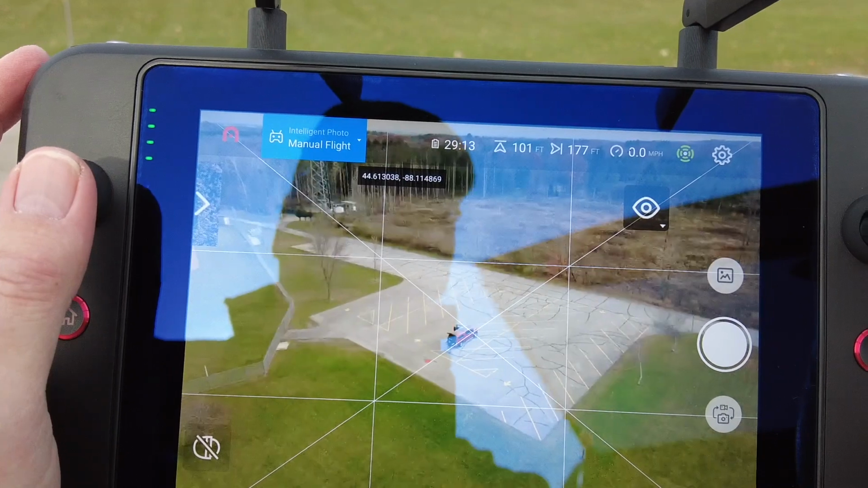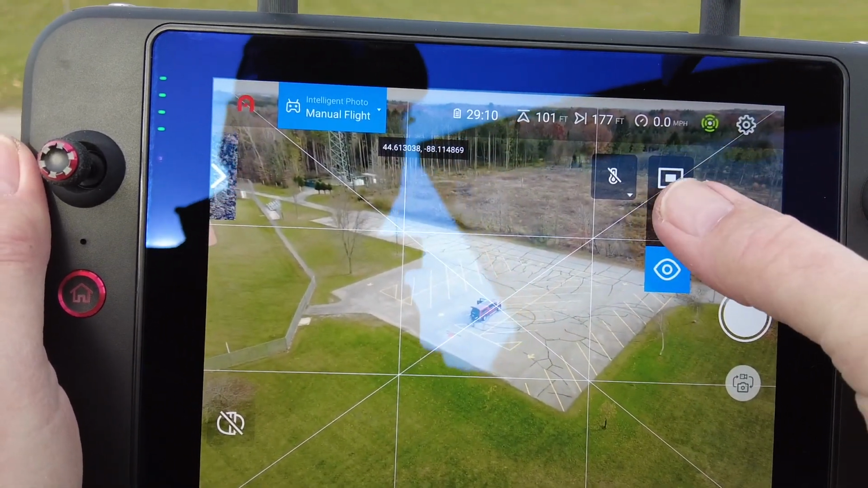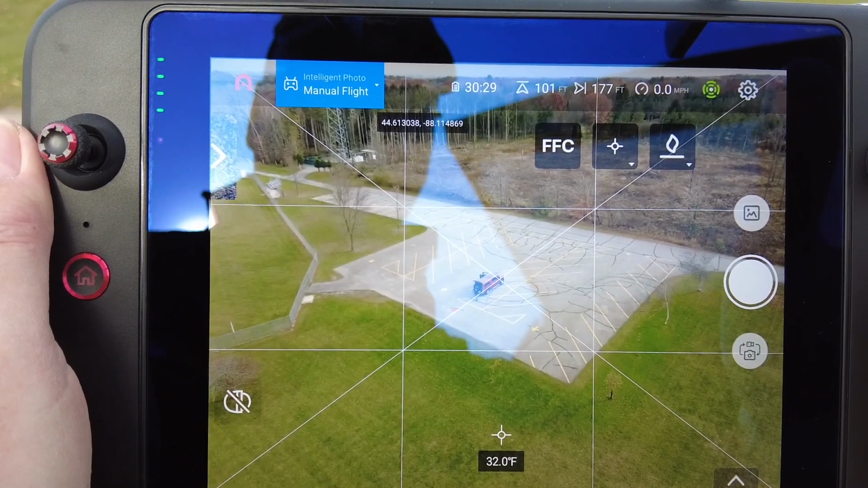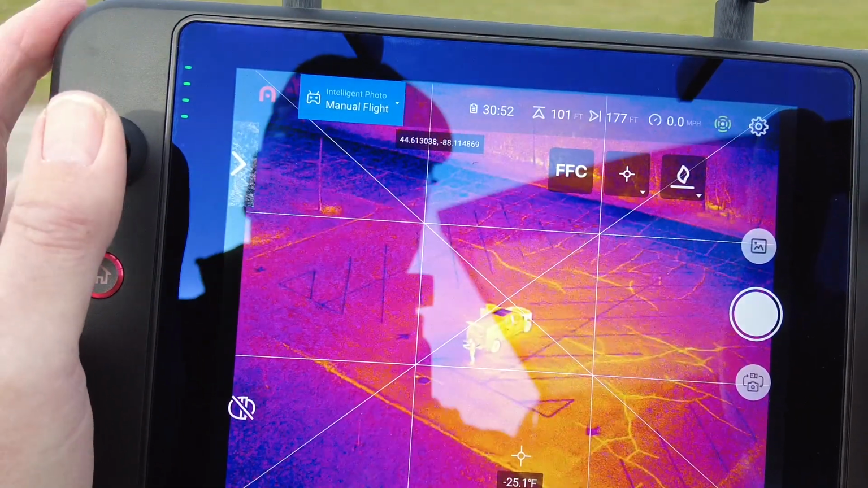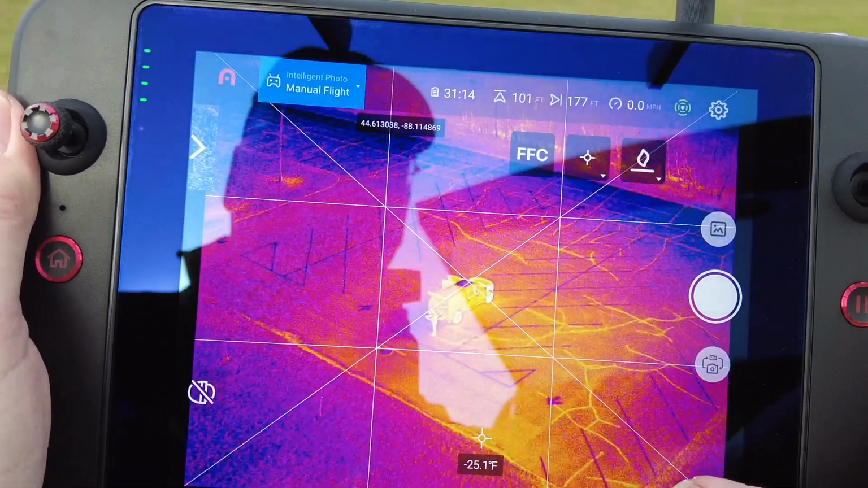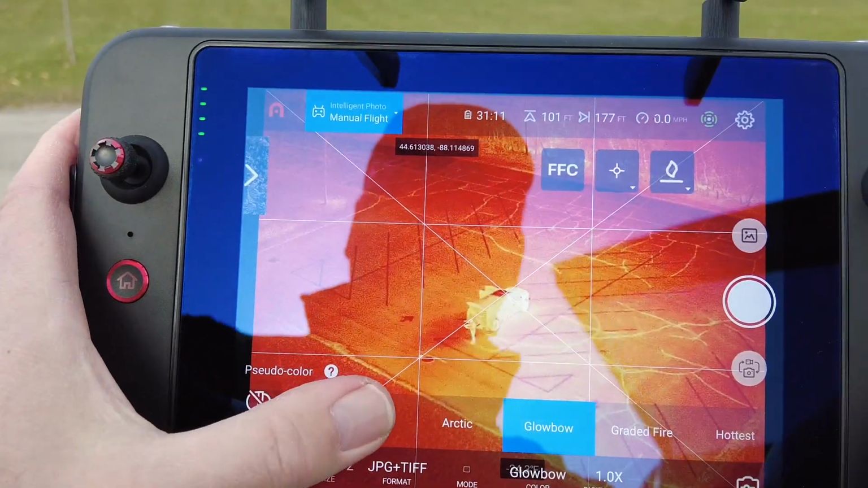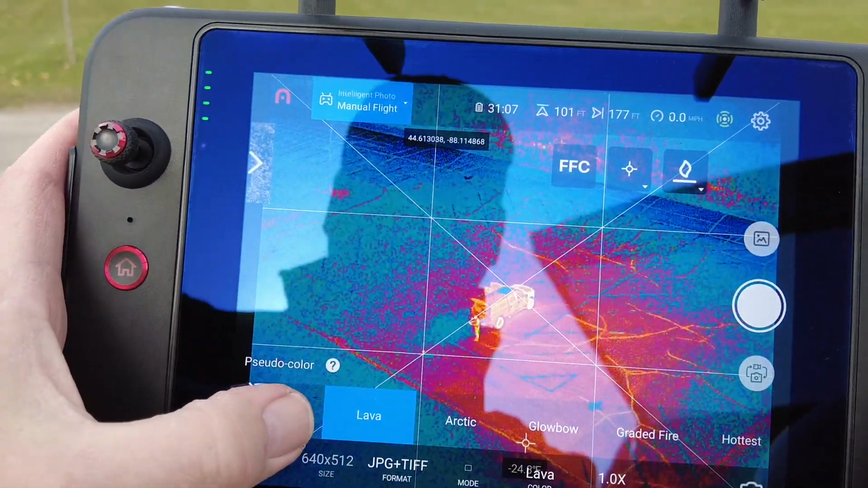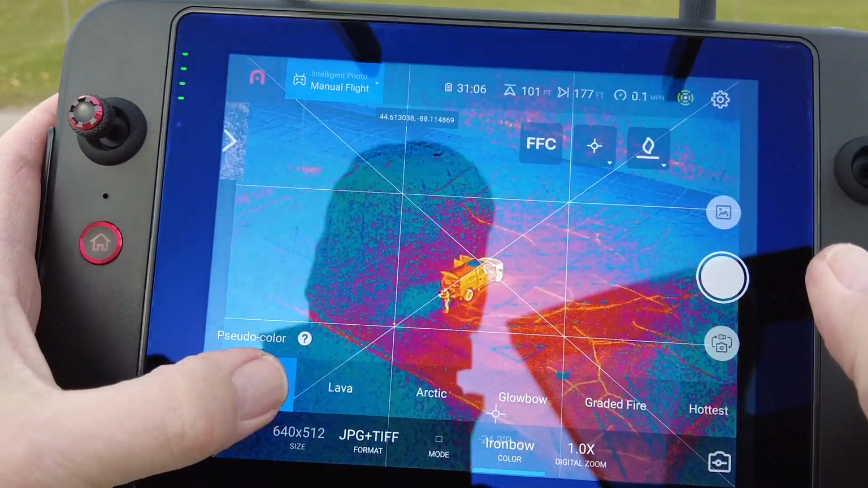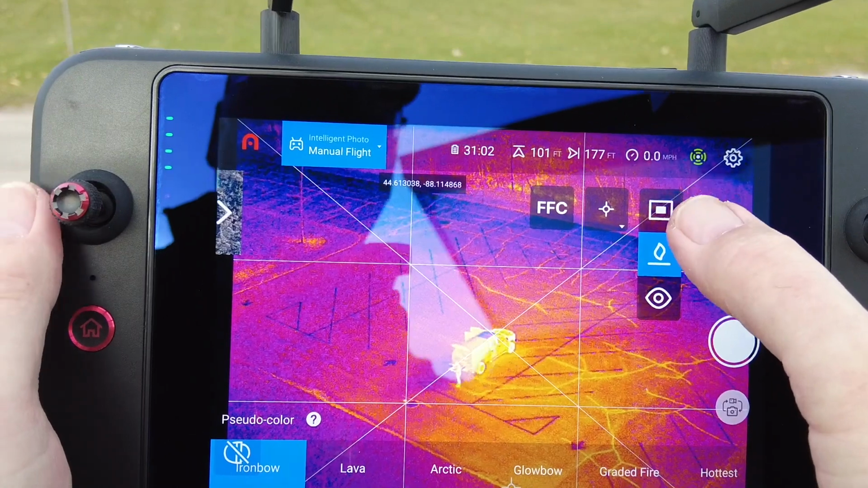Okay, we're at about 100 feet right now. So now I'm going to switch over to thermal. Okay, so there's my thermal image. Looks like I'm using that iron bow color palette right now, but we've got a number of other ones that we can use. Oops. Okay, and then we also have picture in picture.